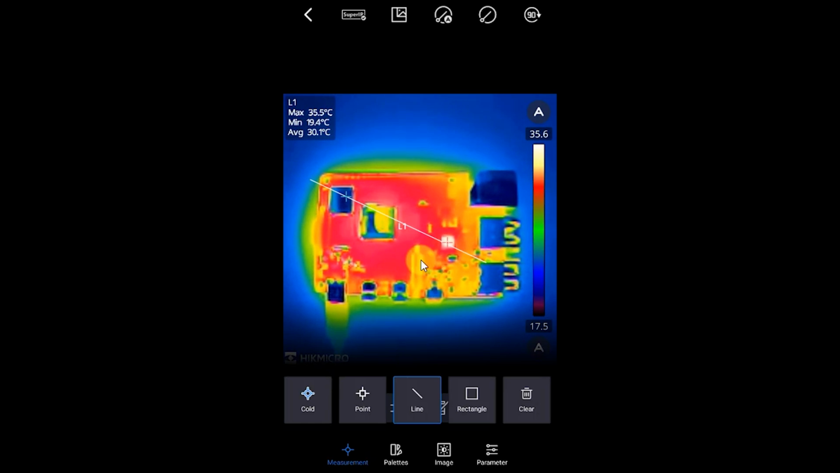So you can see that along that line, the minimum temperature is probably in this area here, of course, at our 19 degrees. And again, our hottest point is just clipping that integrated circuit there, again up at our 36. And again, our average temperature of that. So if you have a particular object which might have hot points and cold points in it, you can use this method to just get the average temperature for that particular region.